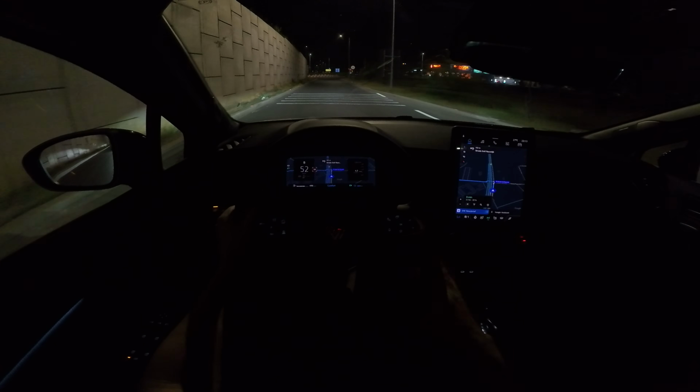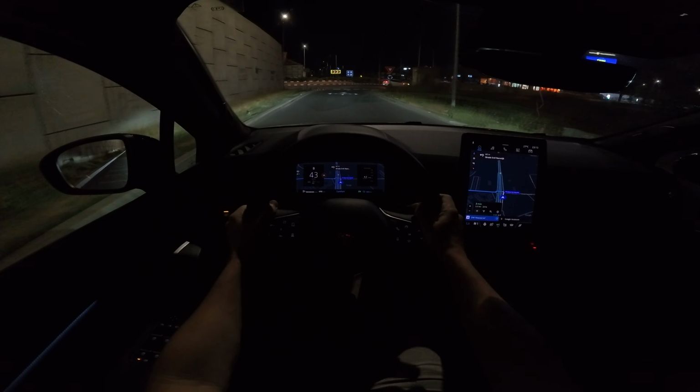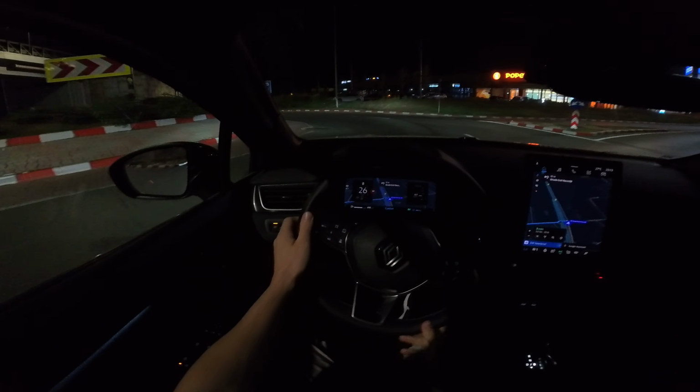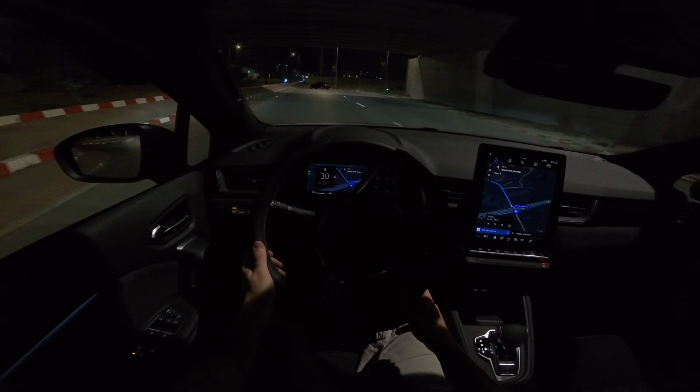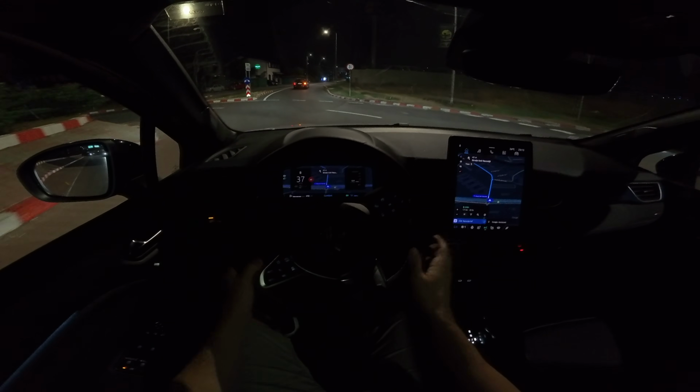Now you see, I've just released the acceleration pedal. The car is recuperating the energy back into the battery. And it's also pretty quick because you have that electric motor that helps you when you press the acceleration to give you that instant power.